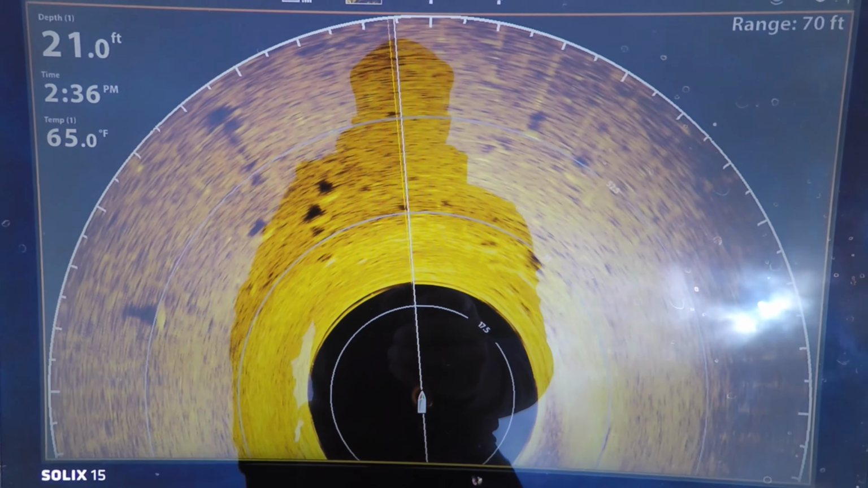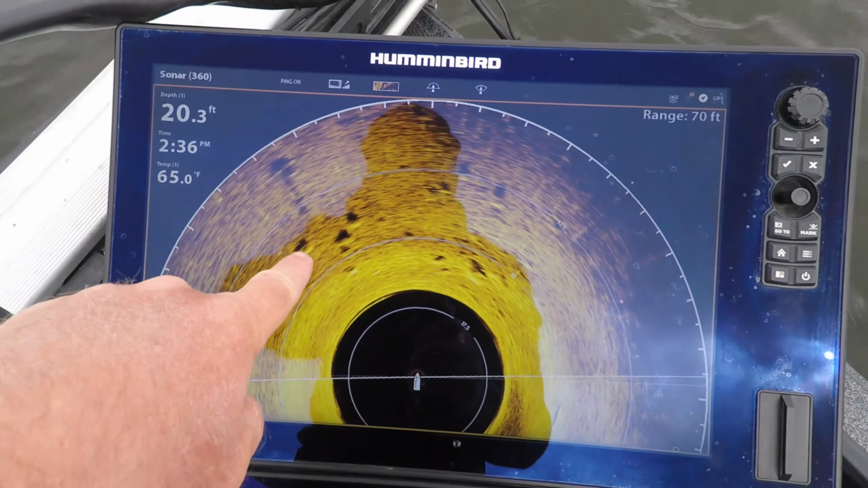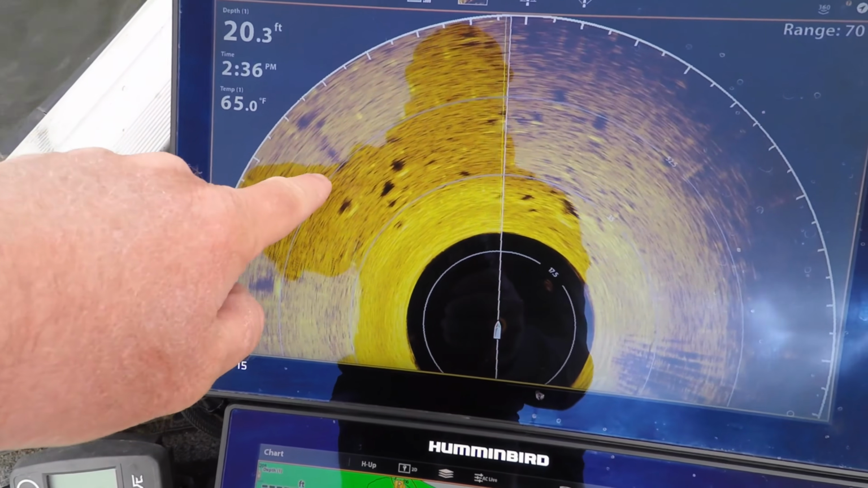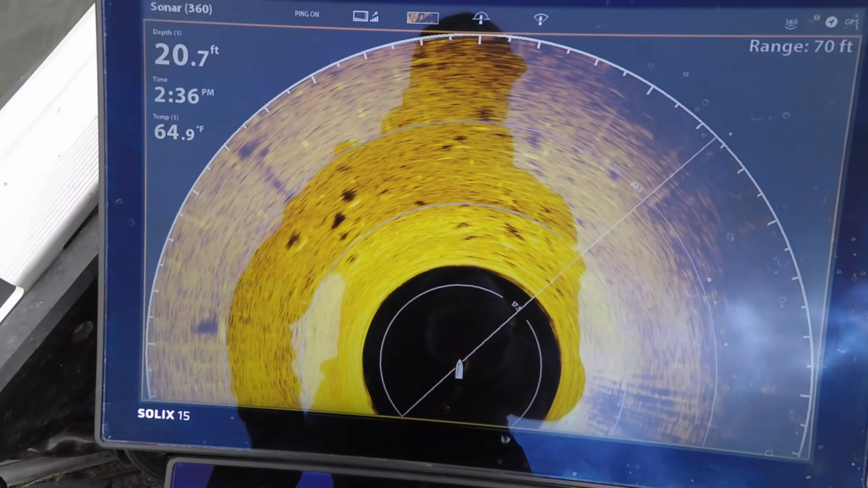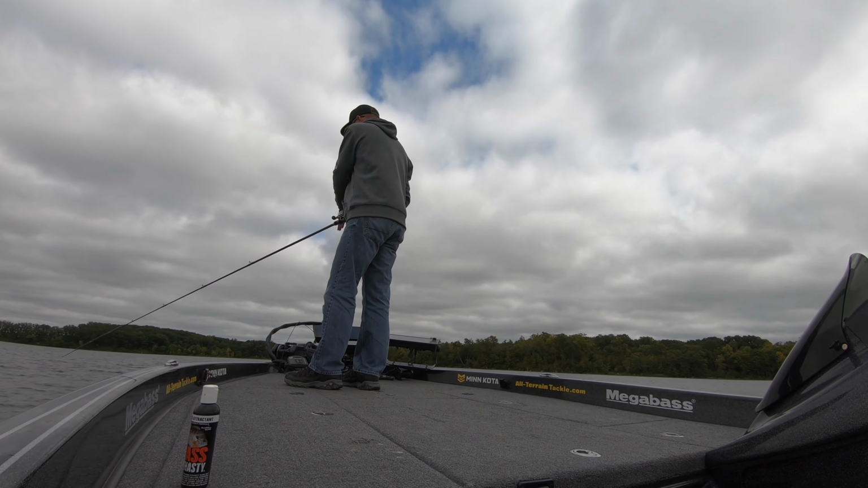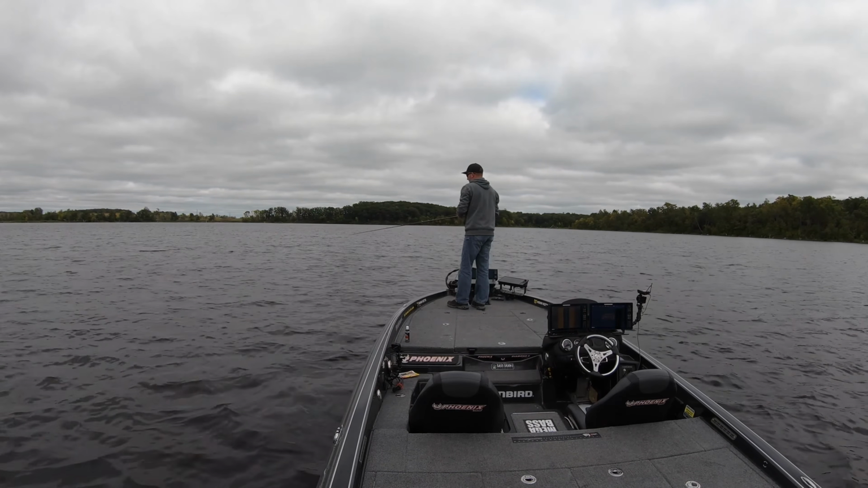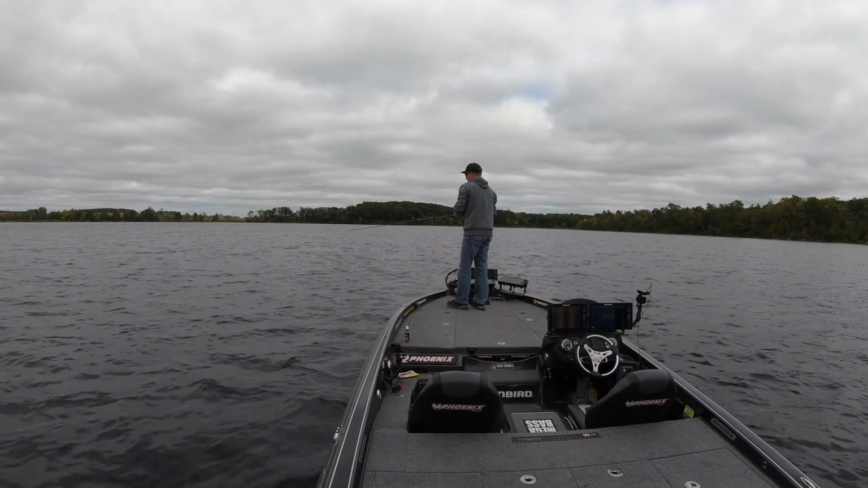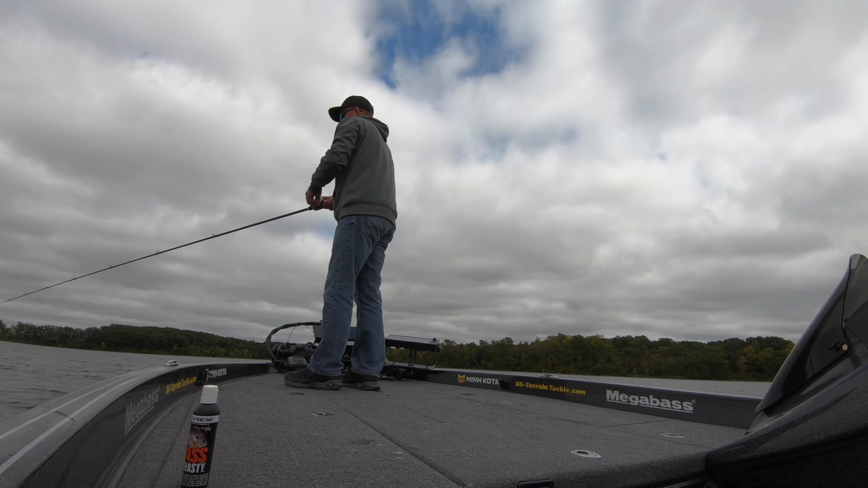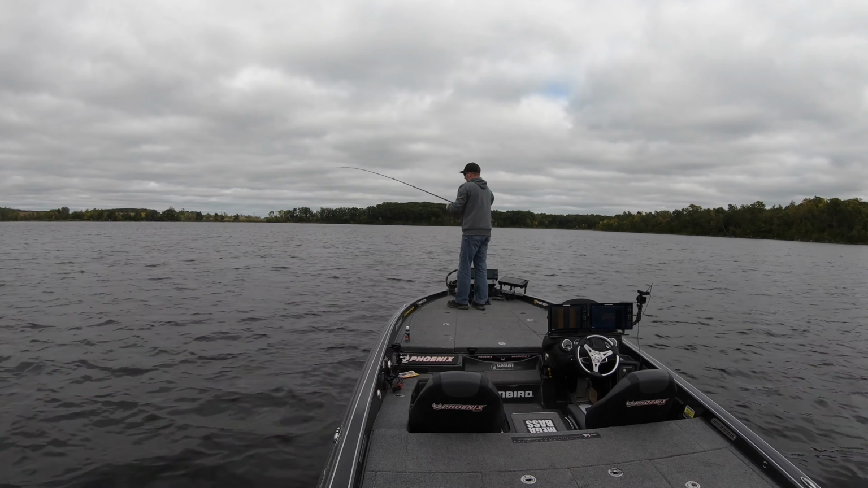First spot we pulled up, we're out in 21 feet of water, and you'll see here big scattered rocks. This shadow right here, there's actually some deep wood laying out here too, and that throws off shadows. With that 360, it's super easy to see on the screen where this cover is, and then just every cast move it over a little bit and really cover the structure.